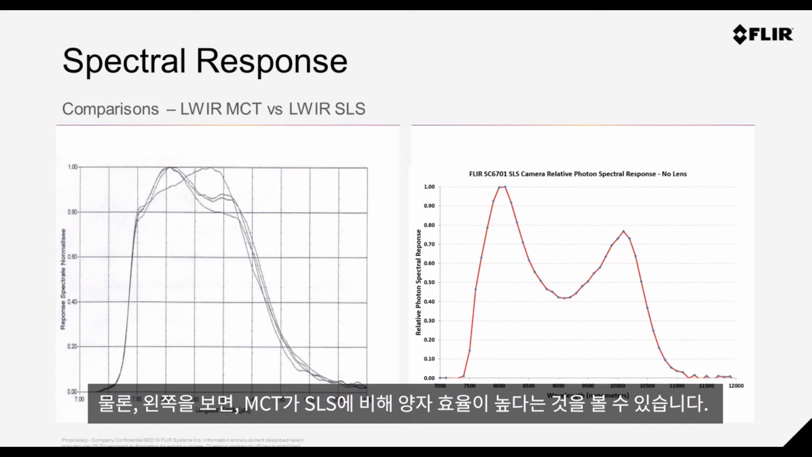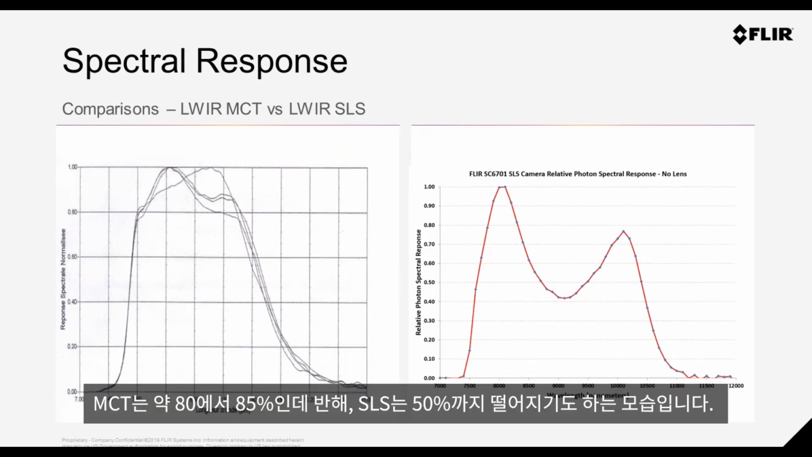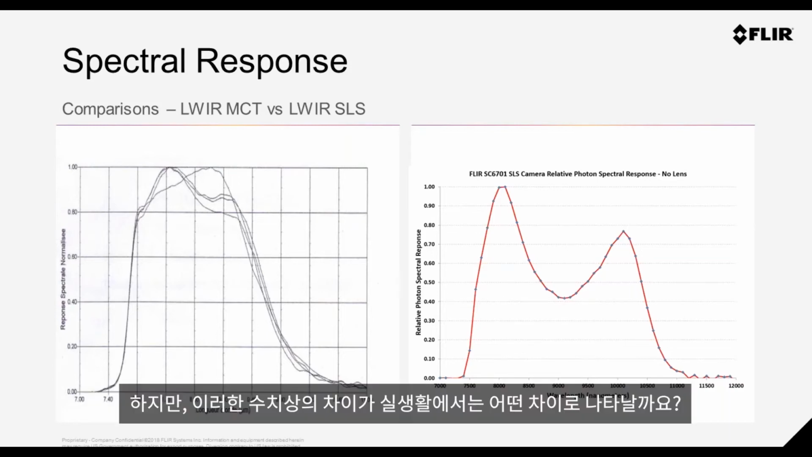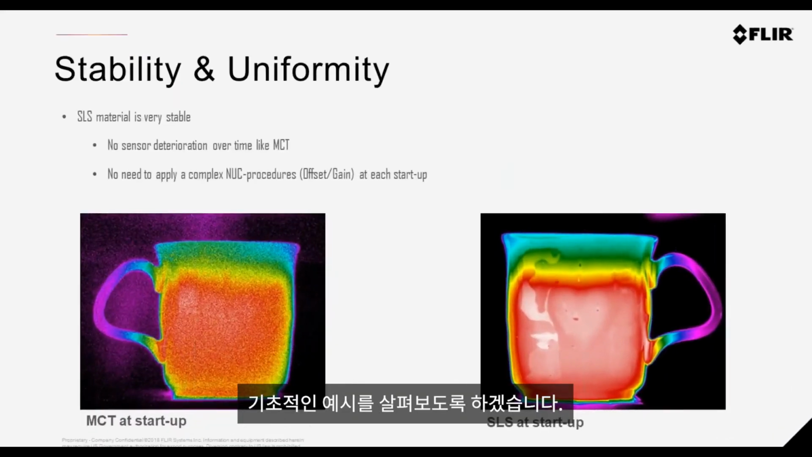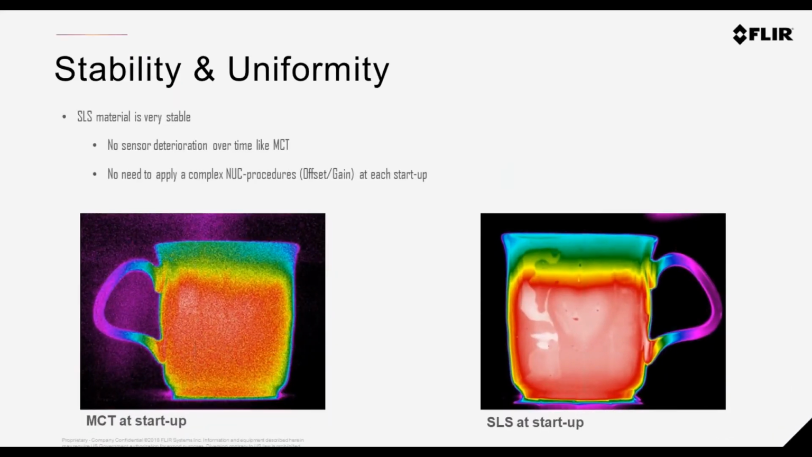One of the noticeable differences, of course, on the left, the MCT, it has a little bit more quantum efficiency, around about 80 to 85%, versus SLS, which may be sometimes moving down to the 50% mark. But what does this mean in reality? Let's just look at a very basic example here.